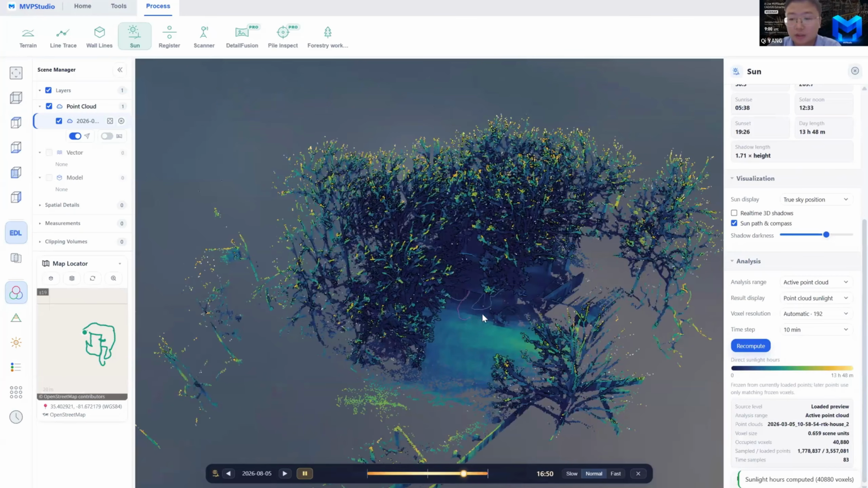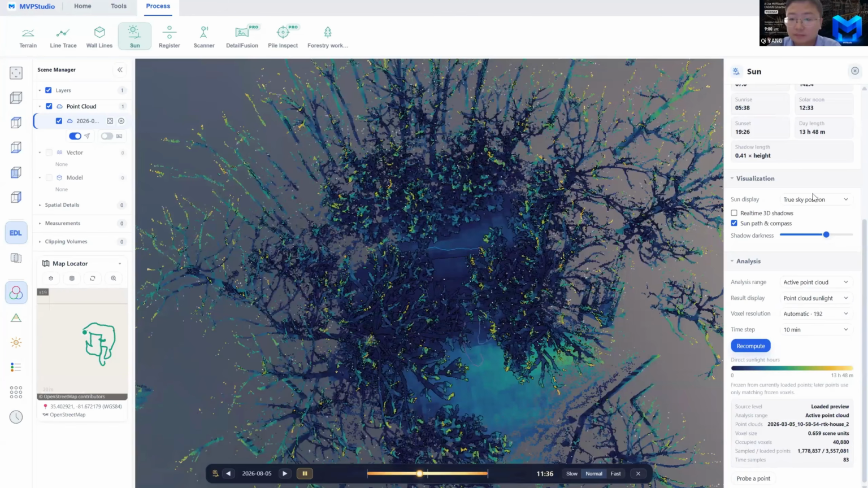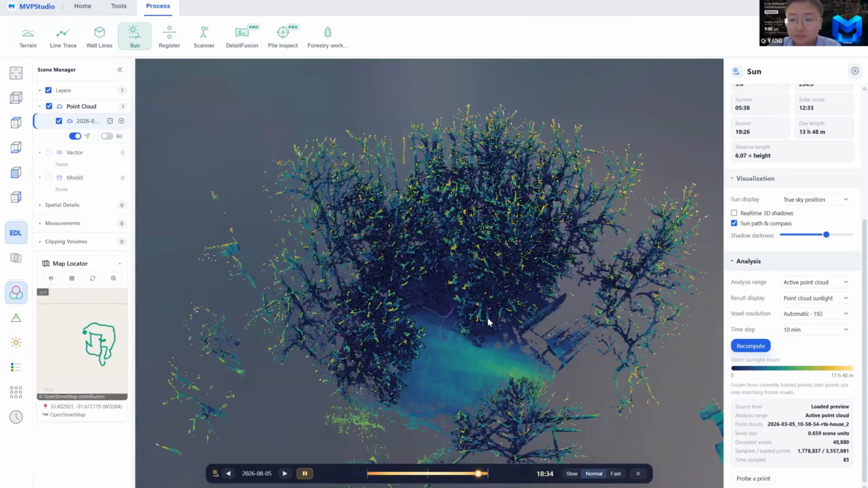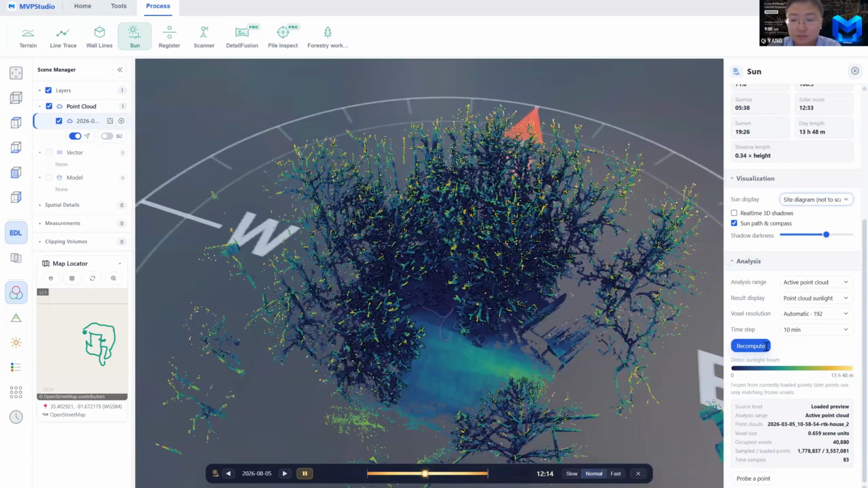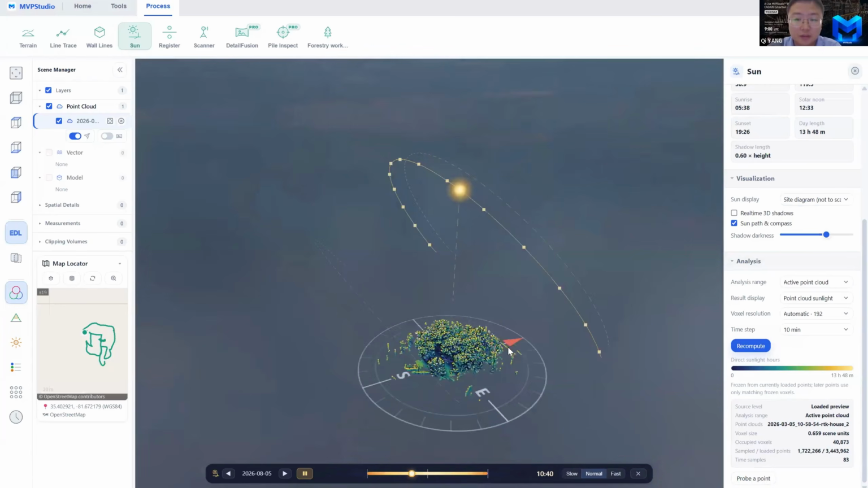You can also compute the hours of sunlight, and also see how the shadow moves through one day.